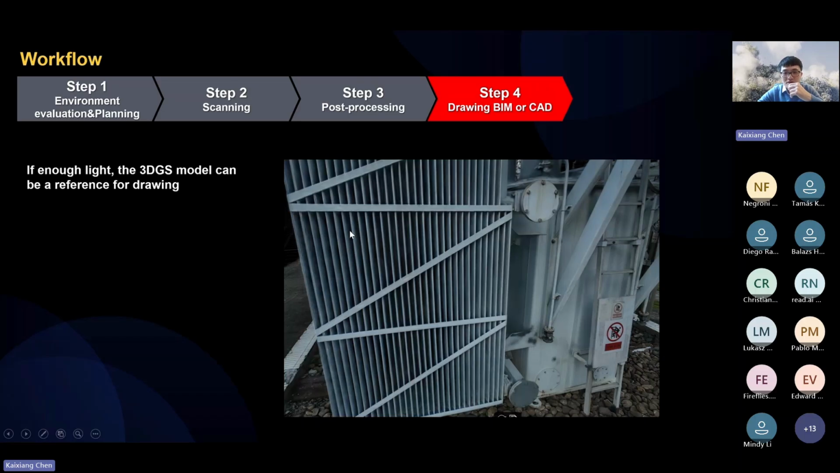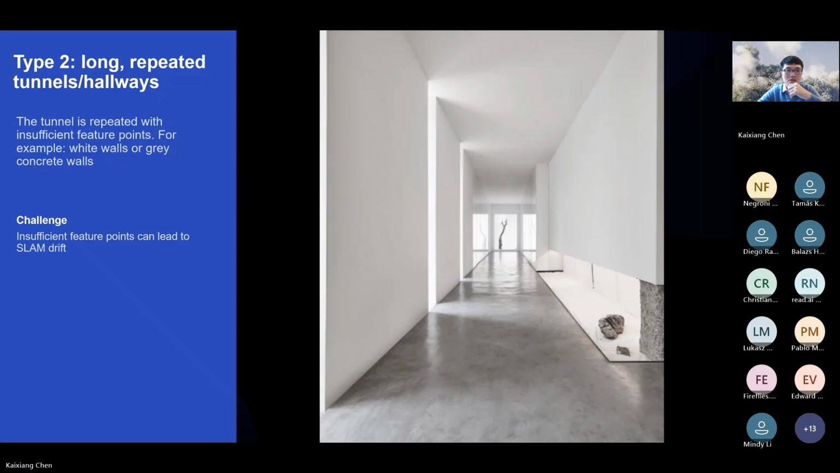Because if you have the experience, we all know that sometimes it's hard to identify an object or equipment in a point cloud. So the Gaussian splatting will greatly help us identify the objects. But in my project, the quality of the Gaussian splatting was not good because the light condition was still not very good.